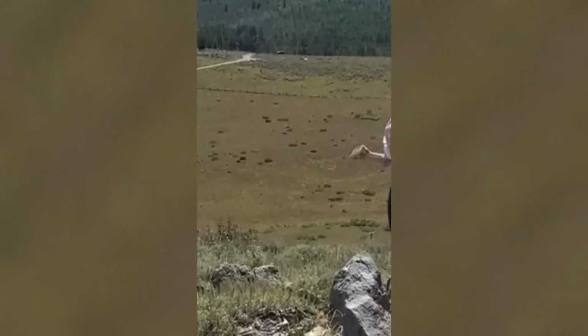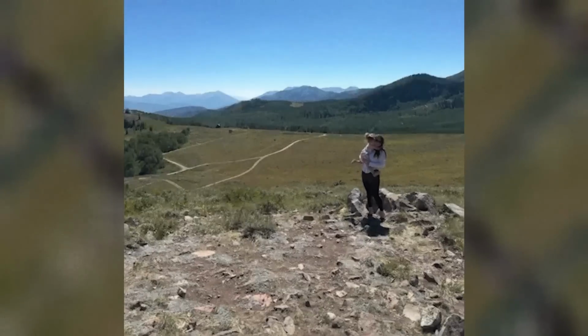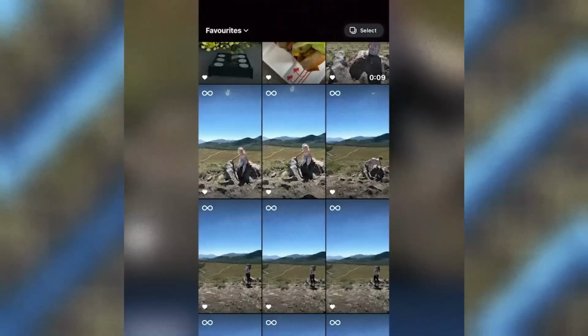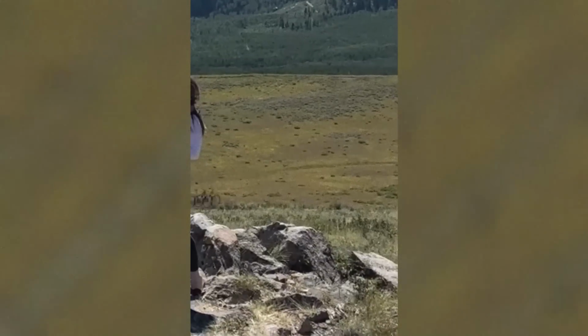But here's the eerie part. The bike had no rider, and no one appeared to be running after it. Natalie admits the strange images left her feeling unnerved and unsettled. So, what the heck is going on here?